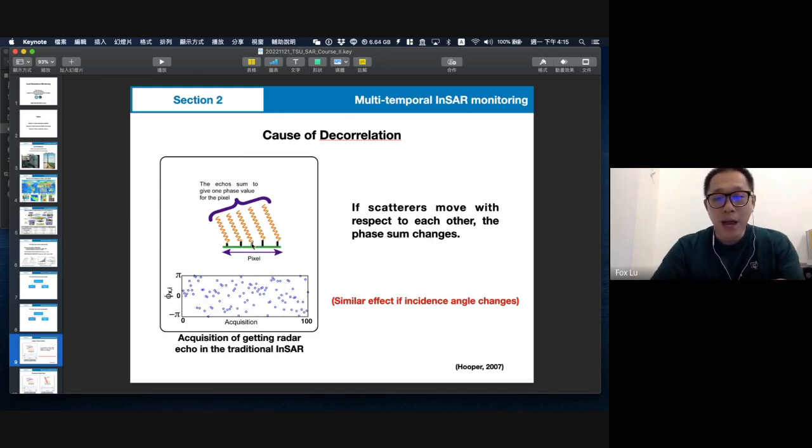When they move, the backscattered signal will increase or decrease. So your phase signal sometimes is good, sometimes bad, like a random distribution. So it's not easy to find out which signal is reliable or which pixel is unreliable.